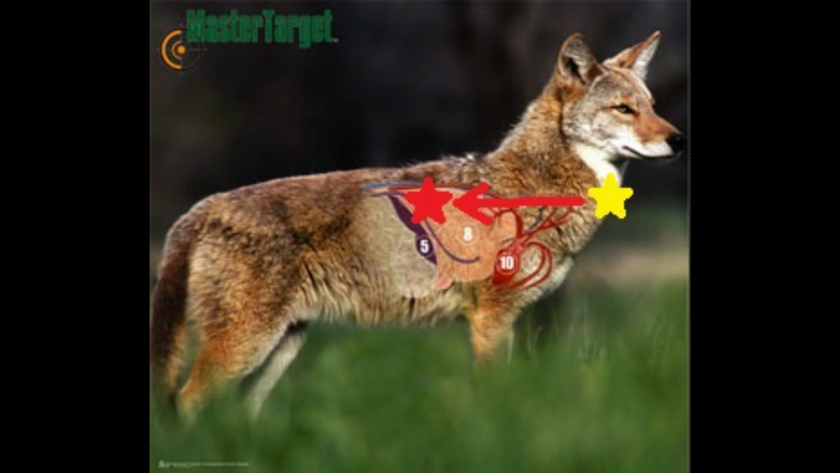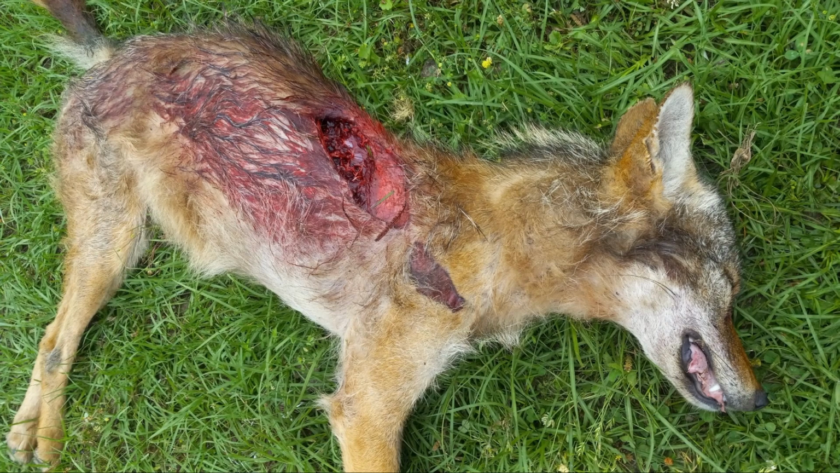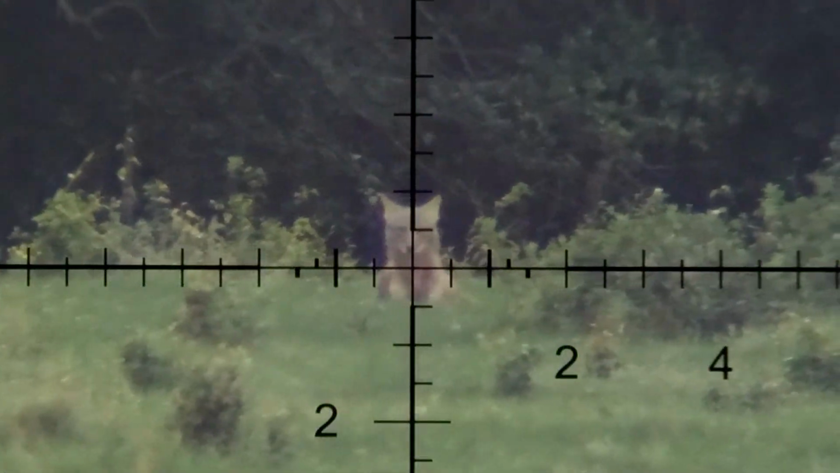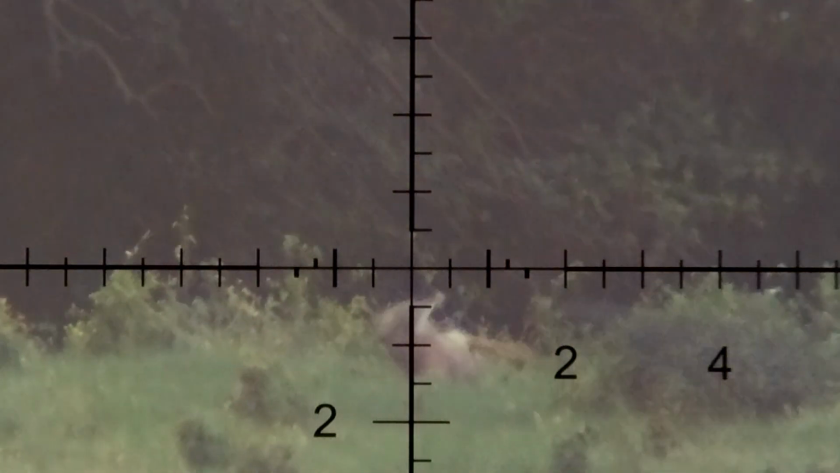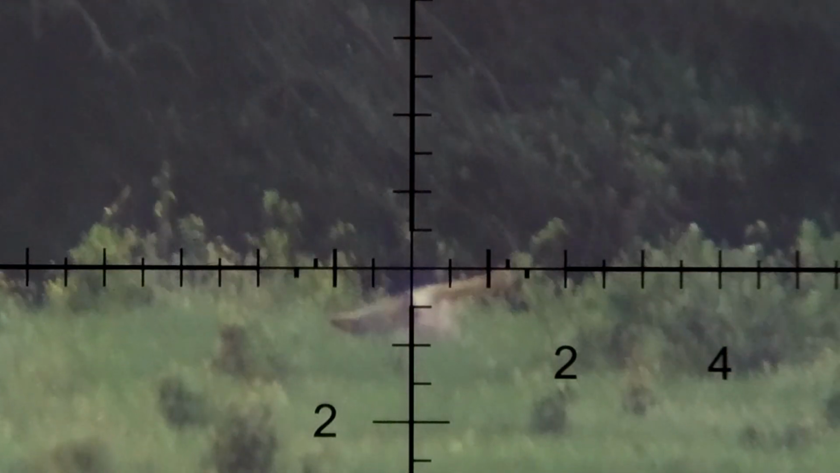Surprisingly, though, as the bullet entered right here in the neck, it kind of seemed to deviate course and just veer off about 15 or 20 degrees and exit where that red star is. And you'll see here, it left a pretty nasty exit wound. Definitely a fatal round, and this coyote expired pretty quickly. Let's take another look at that in slow motion. And down he goes for his final nap.